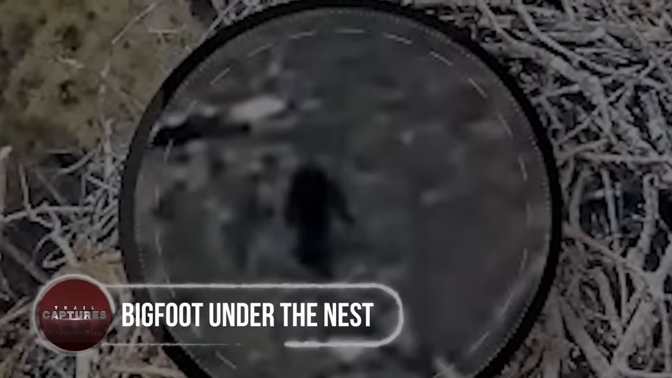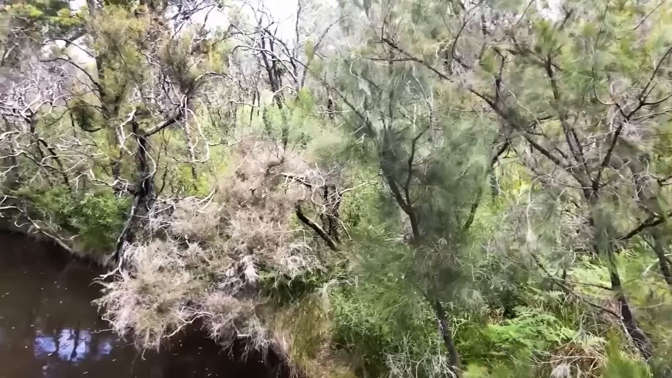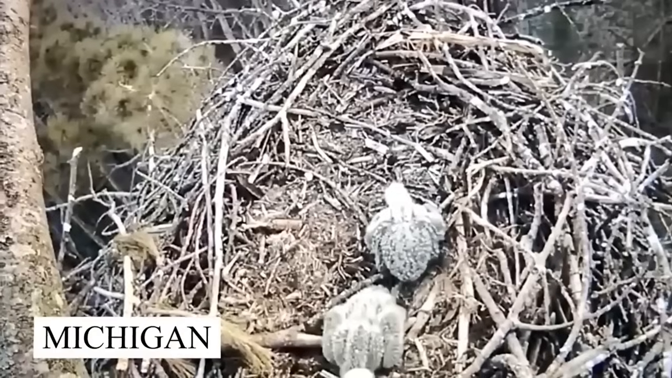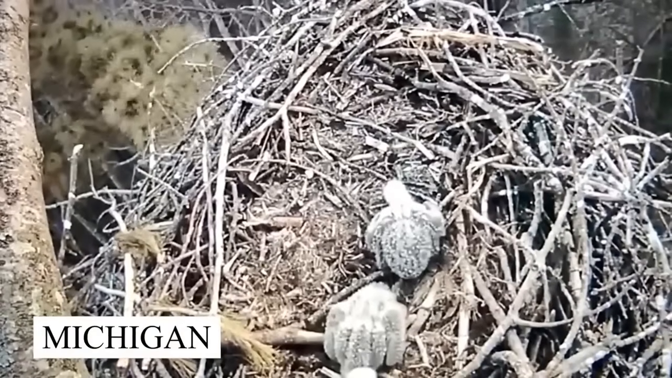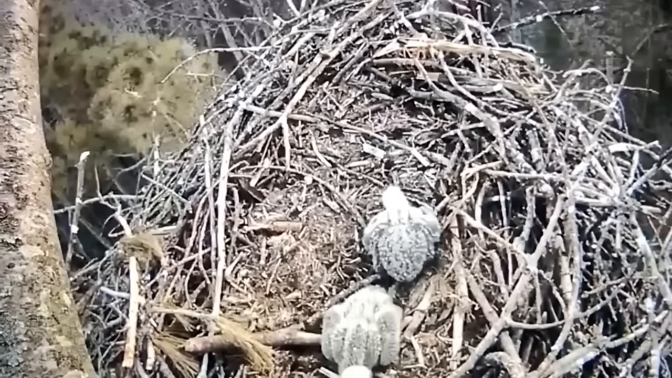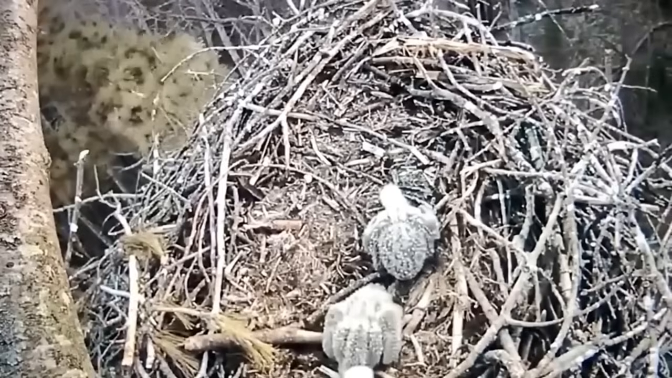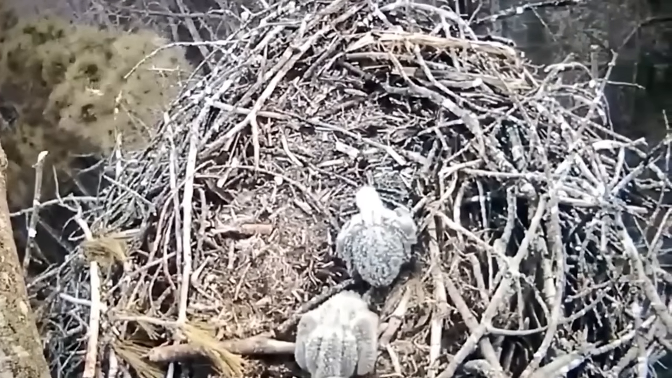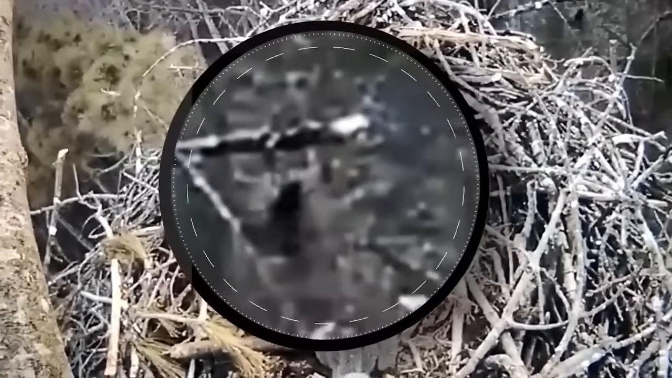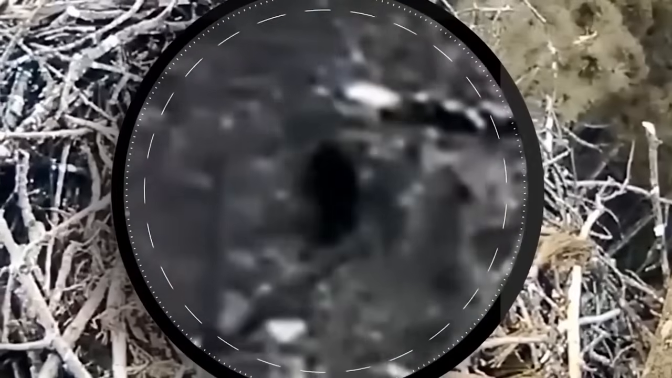Bigfoot under the nest. In September 2016, a trail cam installed somewhere in the woods of Michigan State to film tiny eaglets captured something really spooky. Initially, all went well as the camera placed right above the nest was filming the adorable bird moments. Then, suddenly, from behind one of the trees below the nest appeared a black bipedal creature that walked away.